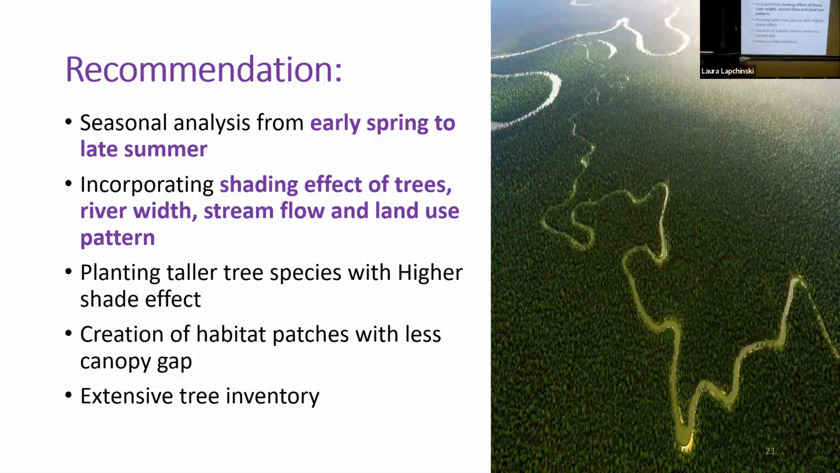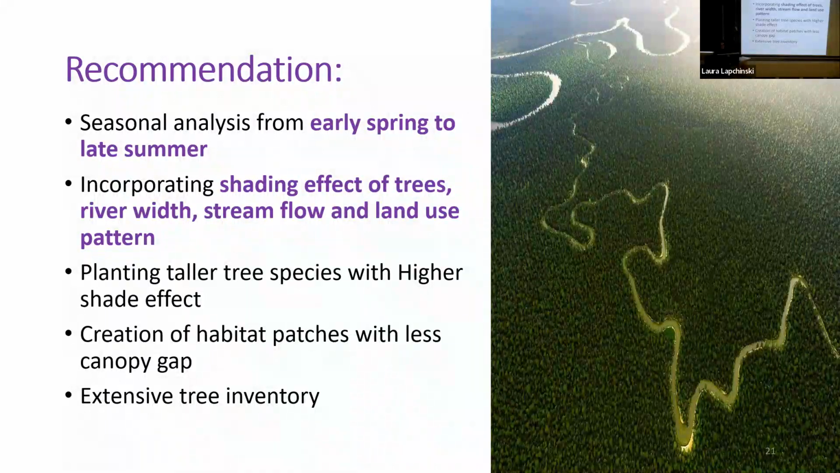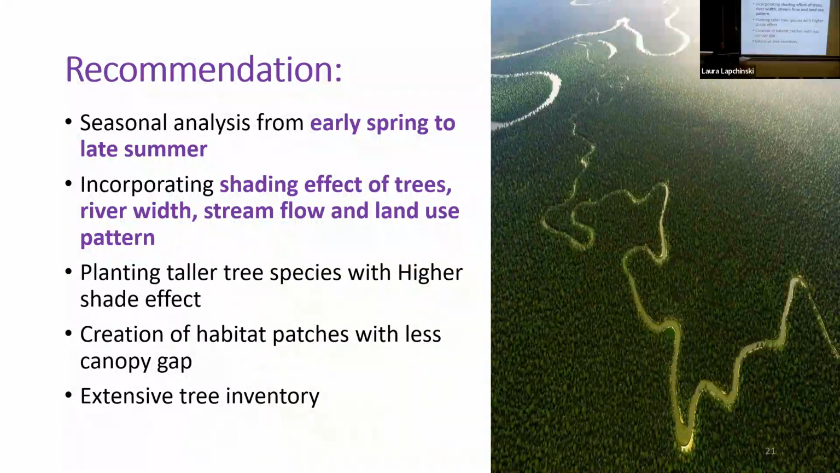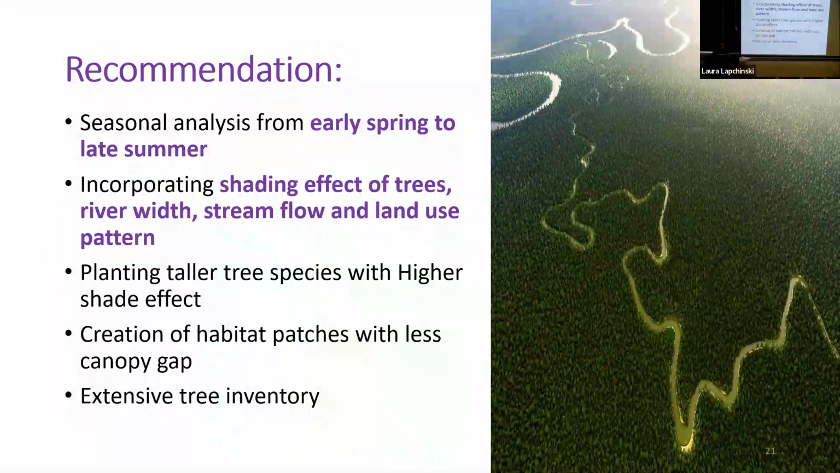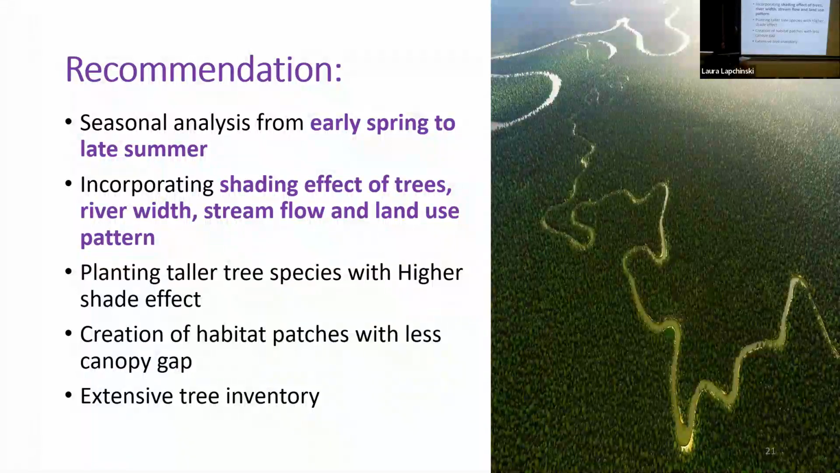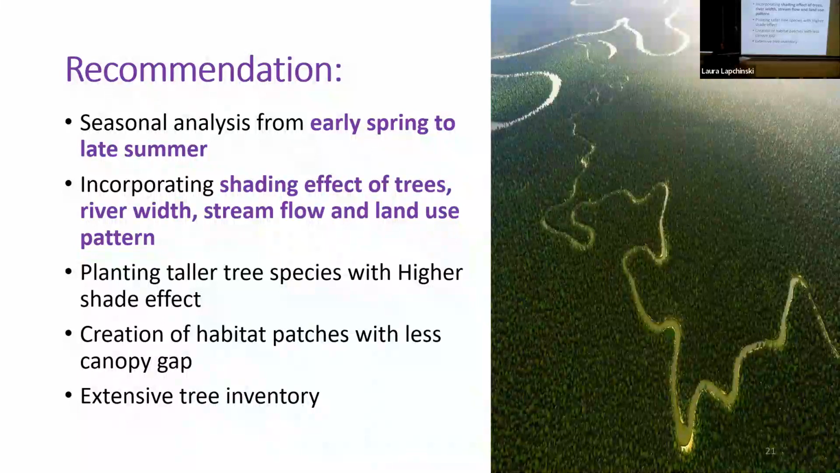Other than that, planting taller tree species which have a higher shading effect, as earlier studies mentioned. So it would be great that for the restoration of this project, TRCA should include the planting of taller tree species, and the creation of habitat patches with less canopy gap would be recommended for further support to this research and for the habitat restoration project.